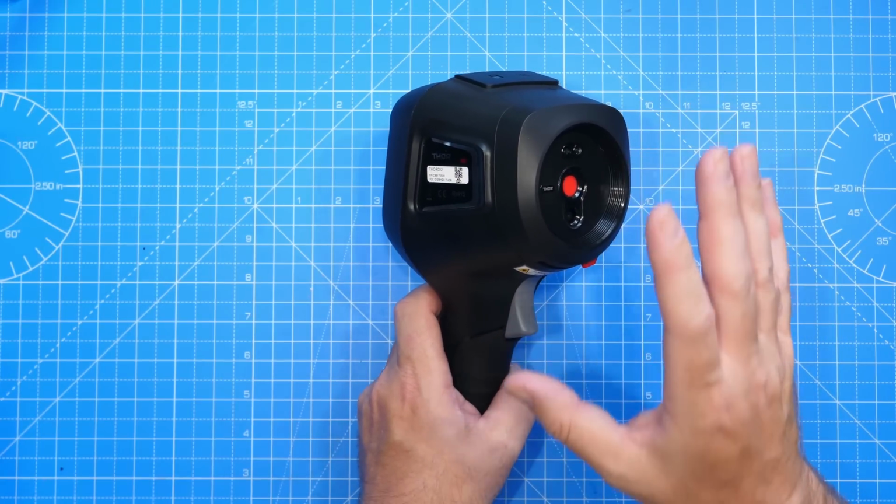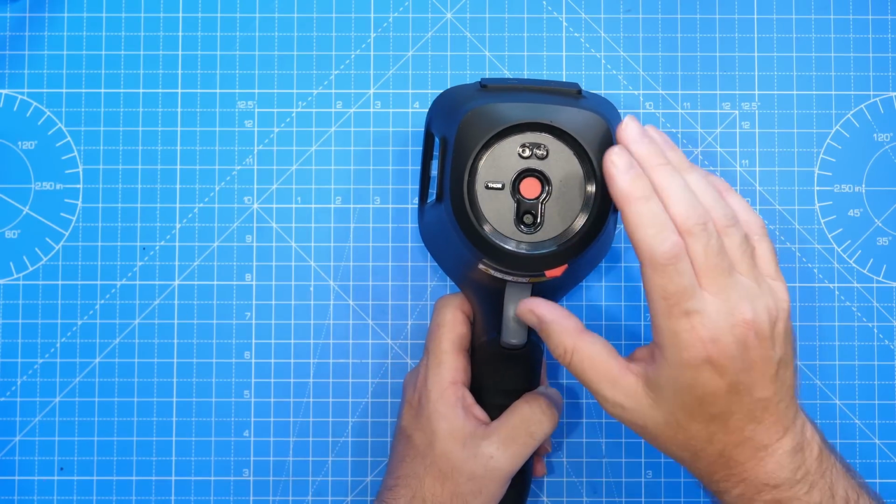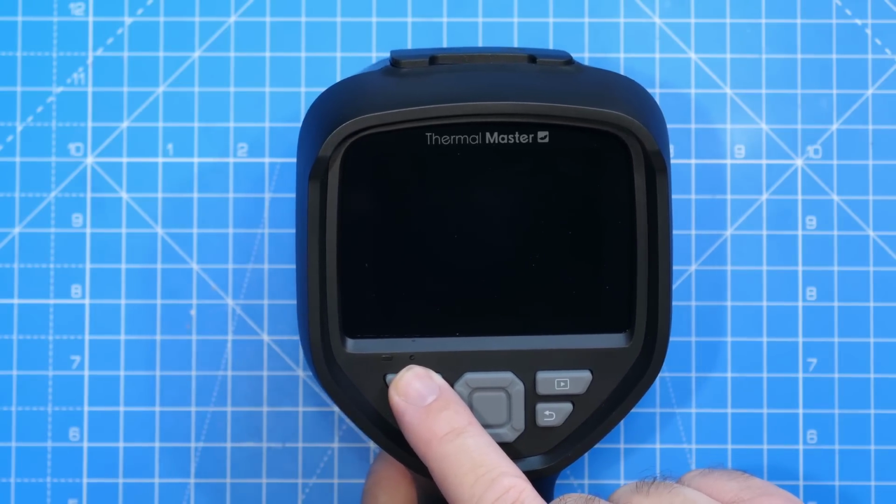It's not actually available to purchase either as a separate item. As far as I'm aware, you can only get that additional lens with the other version of this unit. Going in a bit closer, the first thing I'm going to do is power it on.